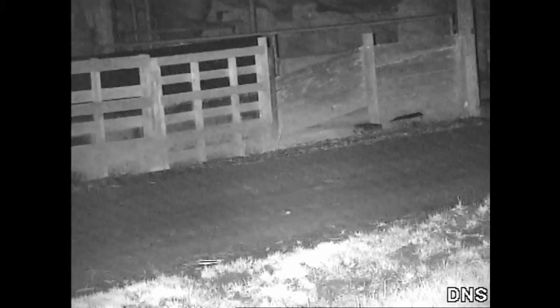What I'm doing here is I'm just scanning along the bottom of the walls to see if there's any rats running around. This part of the farm is the top part of the farm, and usually you do get an odd rat, but on this particular night there was none at the top of the farm, but I left it in anyway because you can see how good the picture is on the unit.